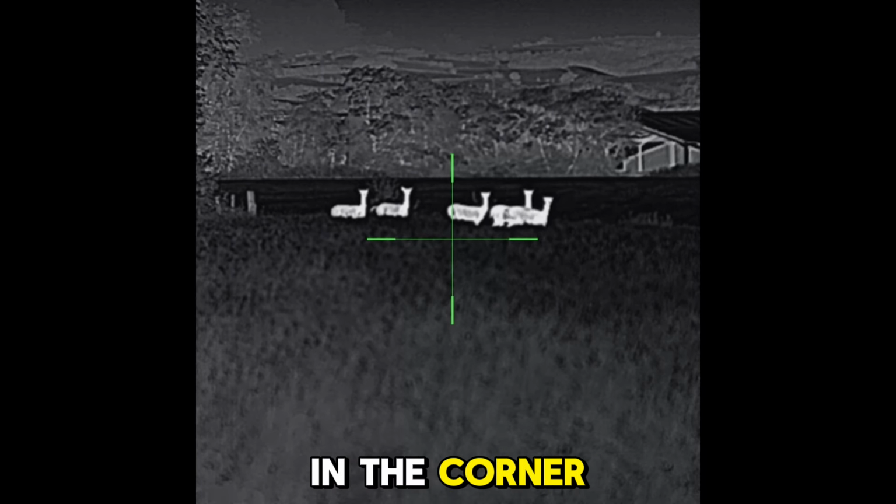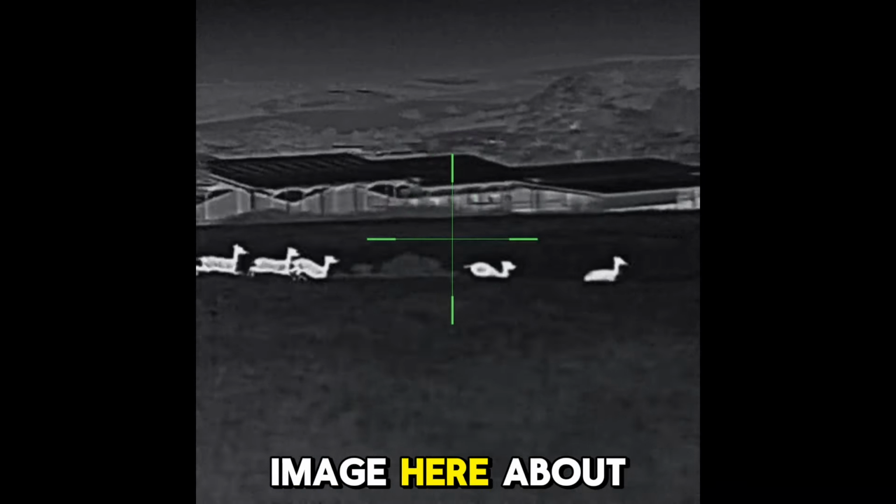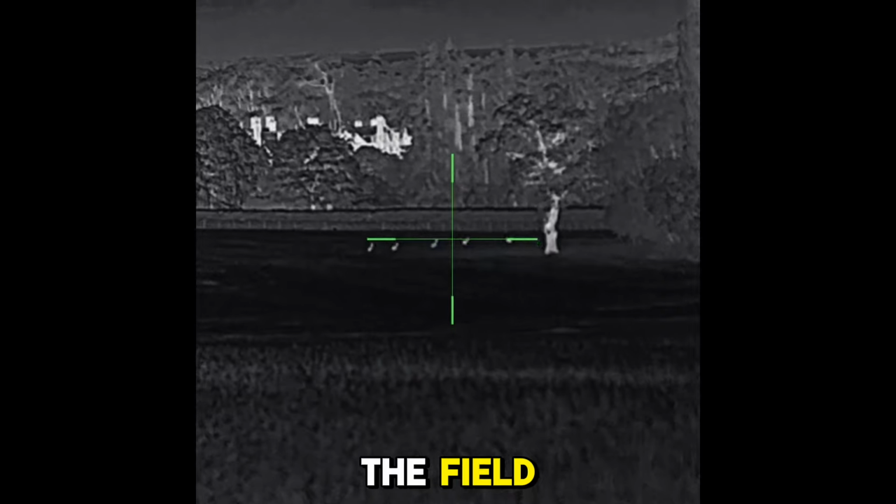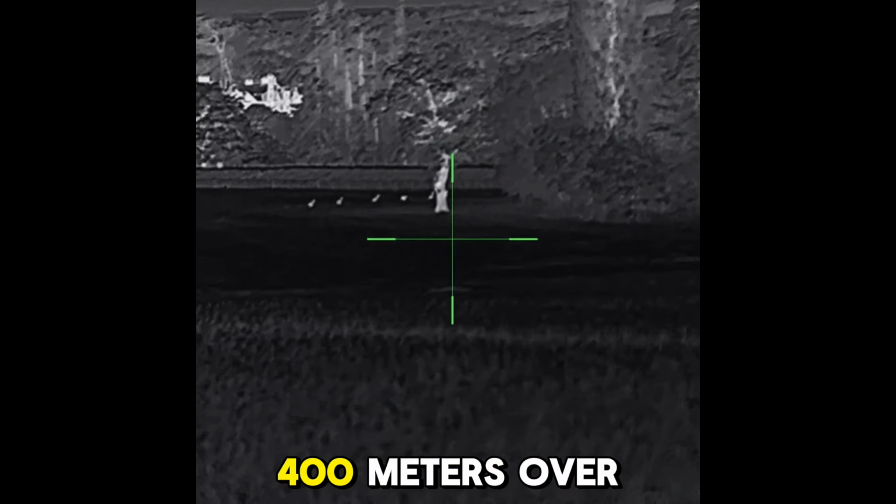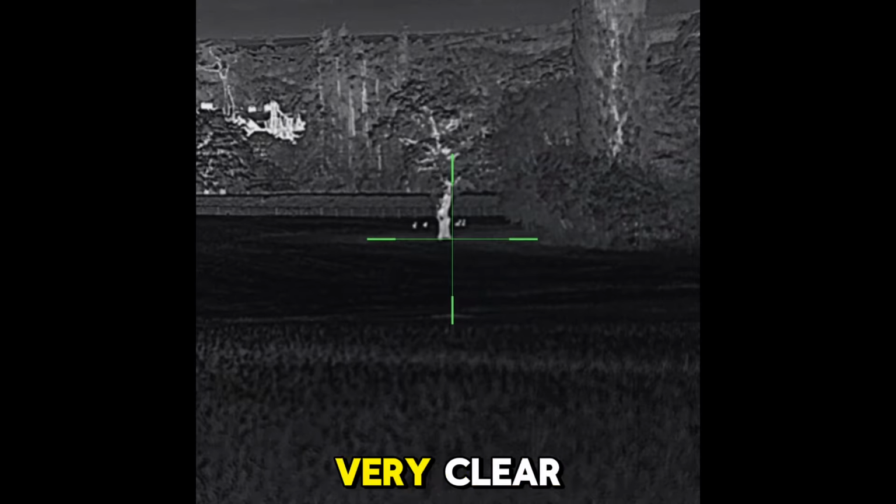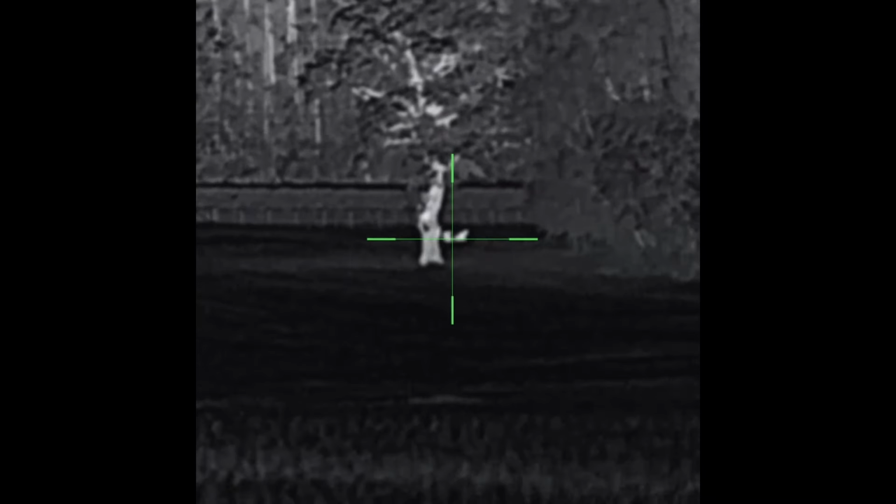And just rounding the corner again, here's another group of fallow. You can see them in the image here about 40 metres away, and they head off down to the field, which is about 350 metres, 400 metres over there in the far corner. Image still looks very clear, definitely identify them as deer, so I'm 100% with that. Good.